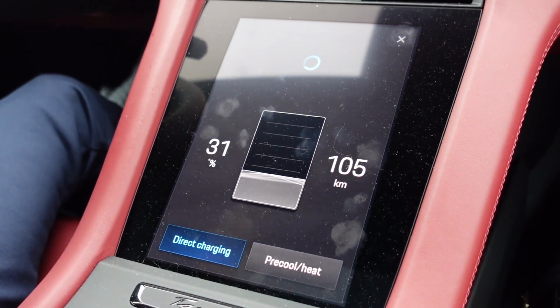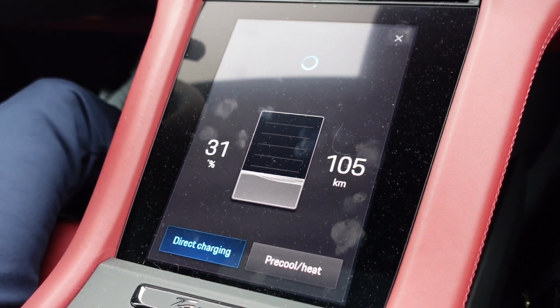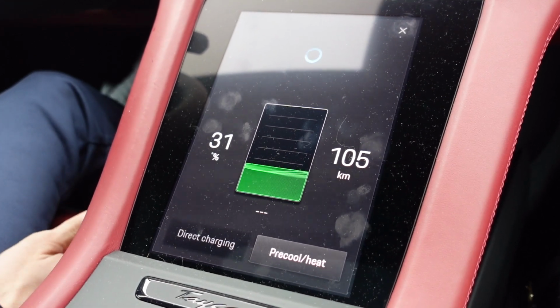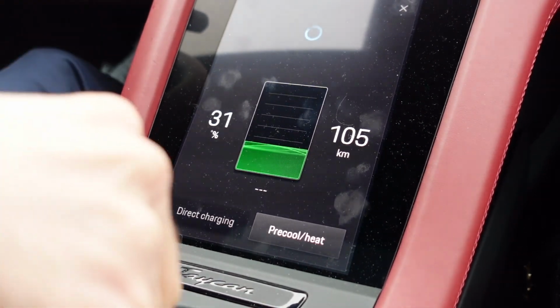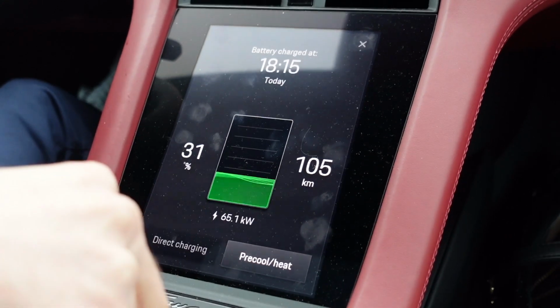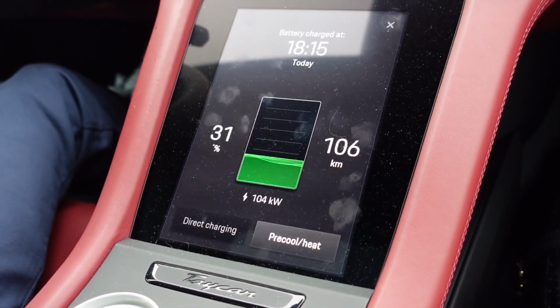So I do this because I don't have my Porsche charging card. Something happened with the card. It didn't arrive. I ordered it once again and it didn't arrive also. That's pretty decent. That's actually decent.